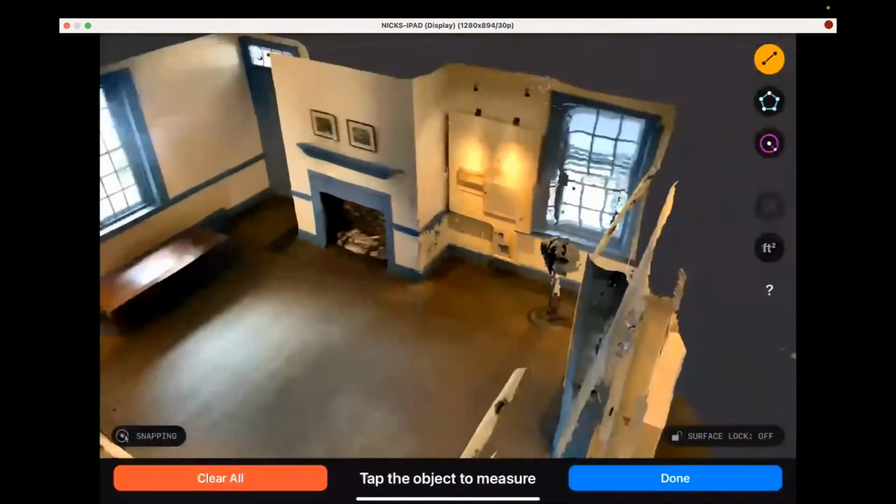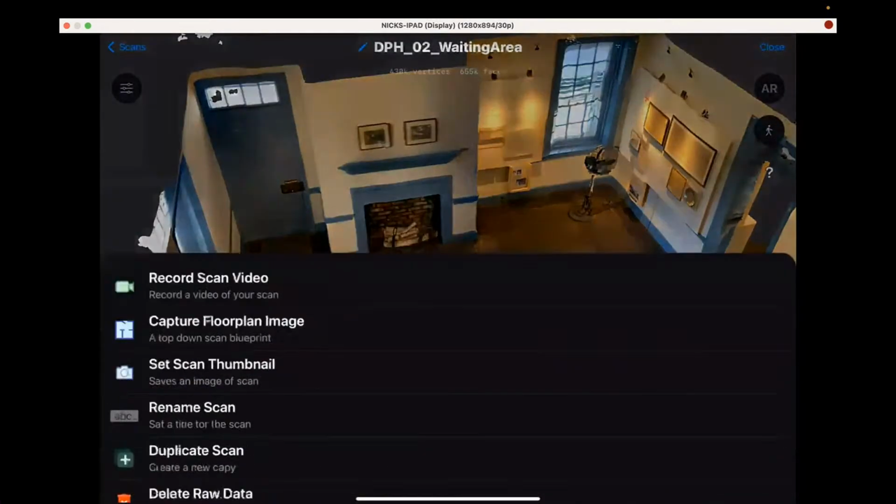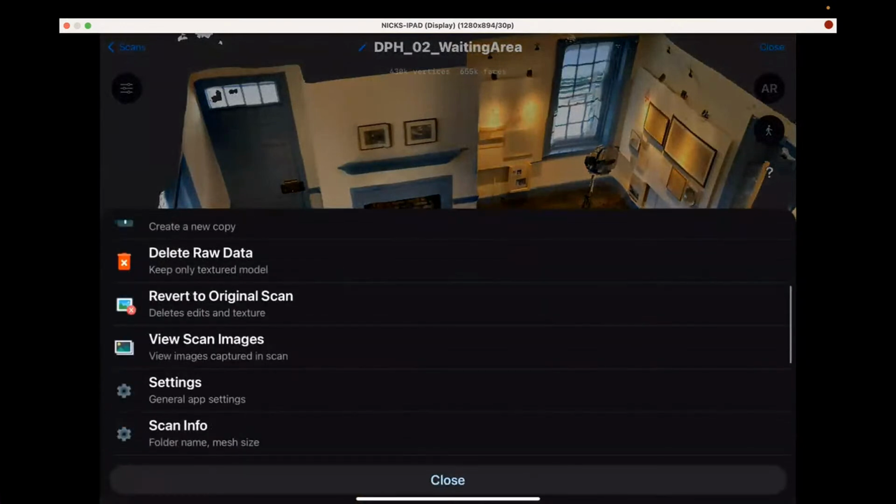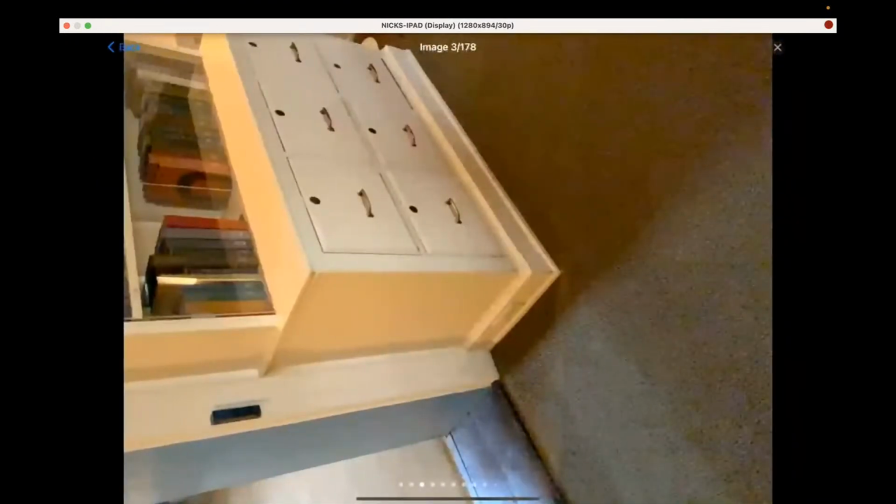So anyway, that's LiDAR, and it works really well inside, and it works outside in sunlight. It doesn't work well in the dark. It doesn't work well with smooth, shiny surfaces, because the imagery is being used for the registration to combine everything. These scanned images are sideways, but these are the actual photos that were being taken.